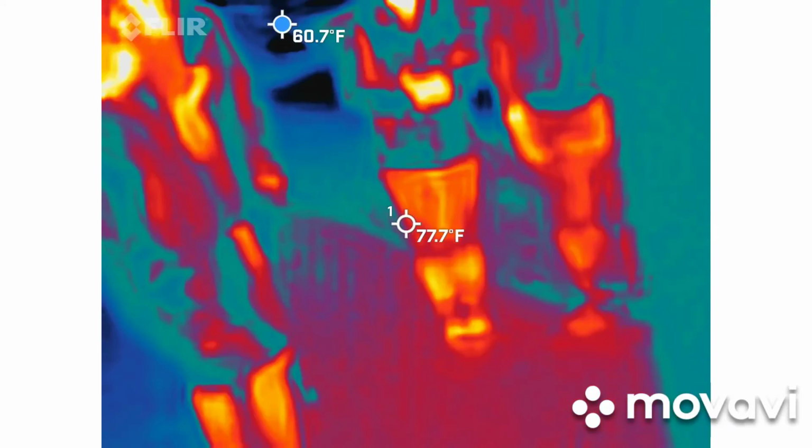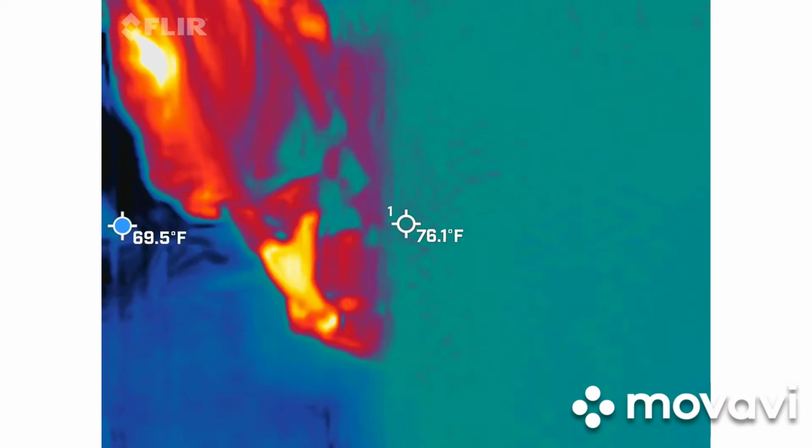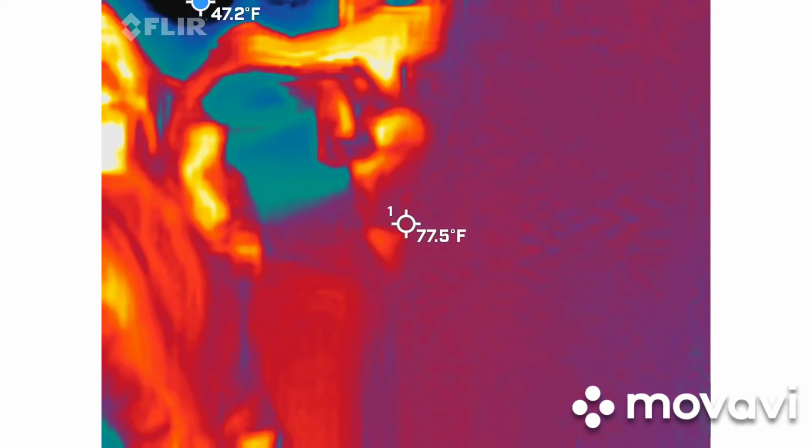So with this one, Faith, it only lights up. It doesn't make any noise. So you have to let me know when it lights up, and we're going to debunk things where you're standing to make sure it's not coming from something man-made.